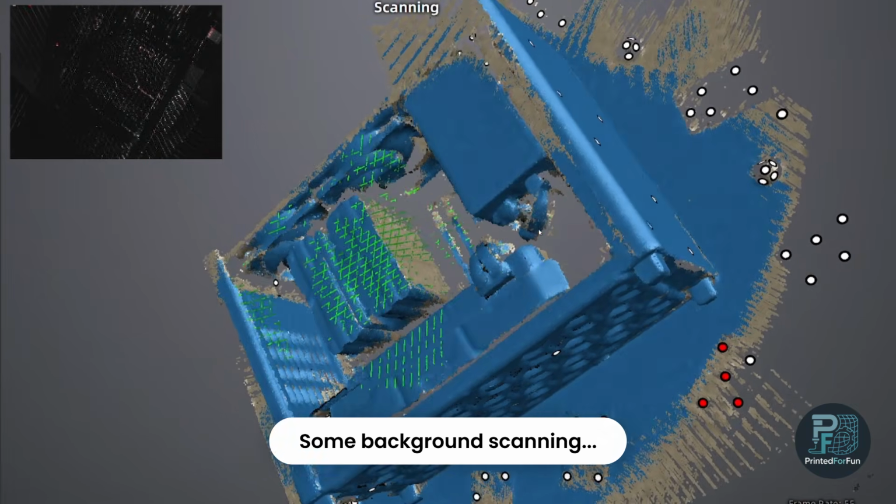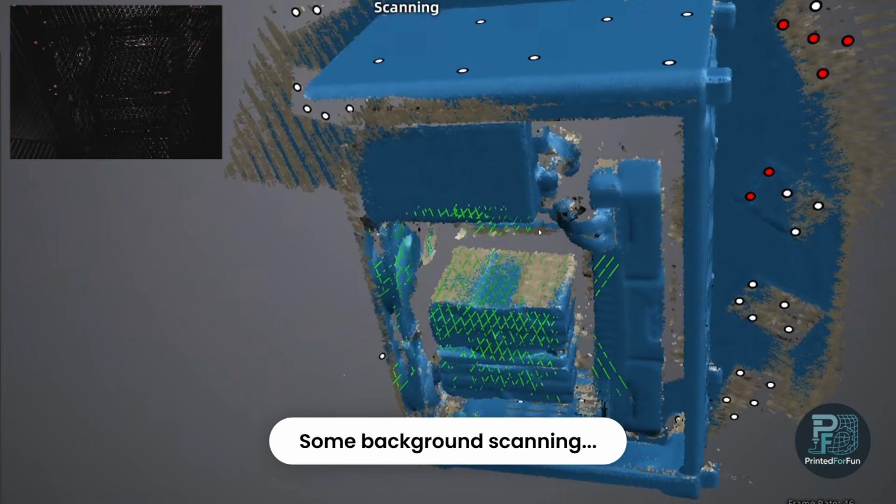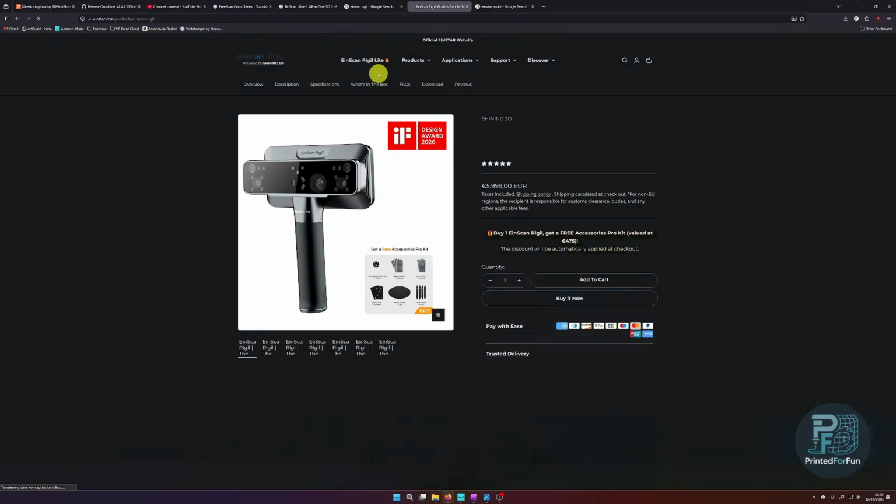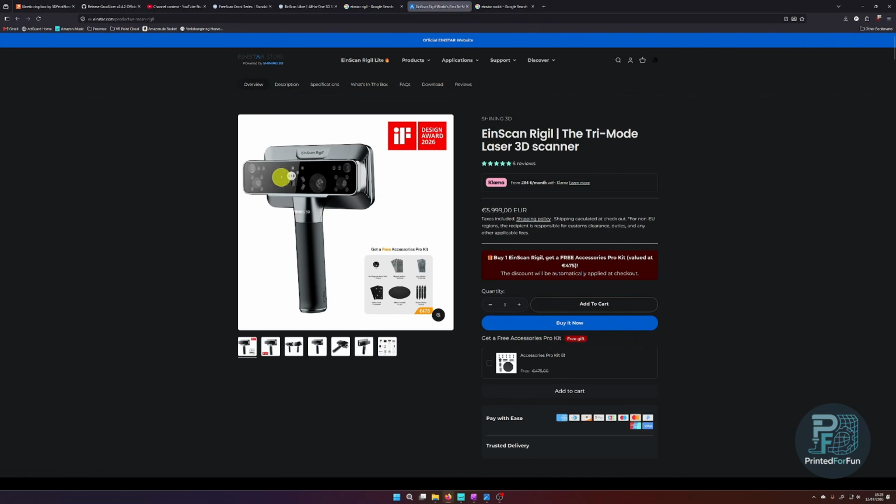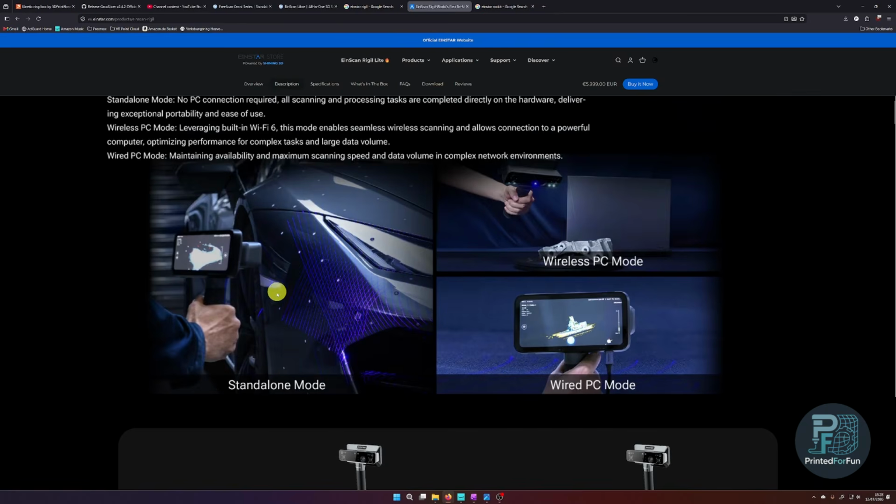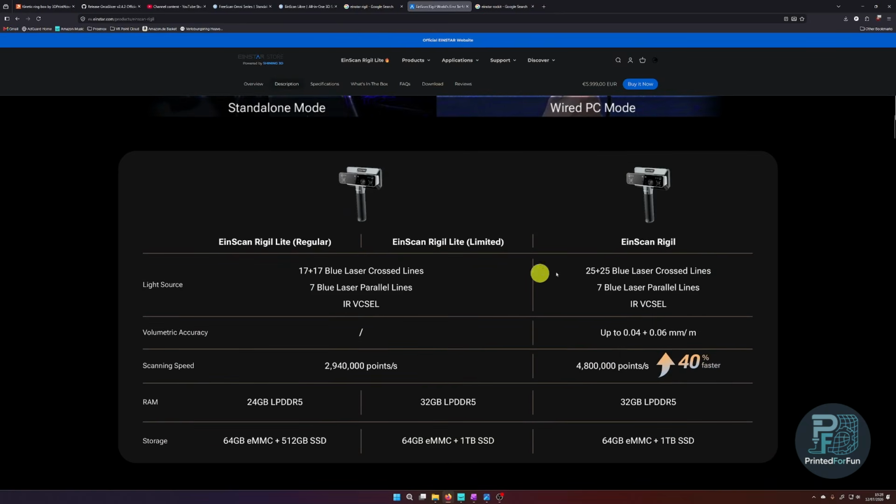And maybe the one downside of the Rigil that I'm not sure I already mentioned, if we look a bit closer at the front of it, what it doesn't have is a single laser line mode. So here on the website, we see we have the cross lines and we have the 7 blue lines. But what we sadly are missing is the single laser line.